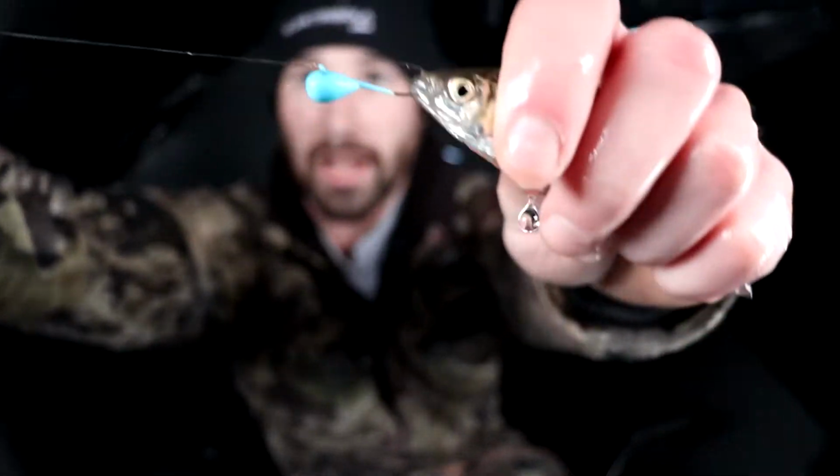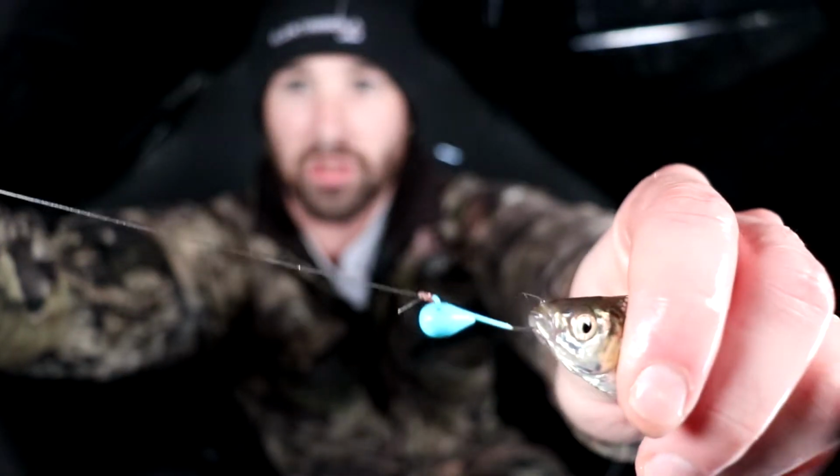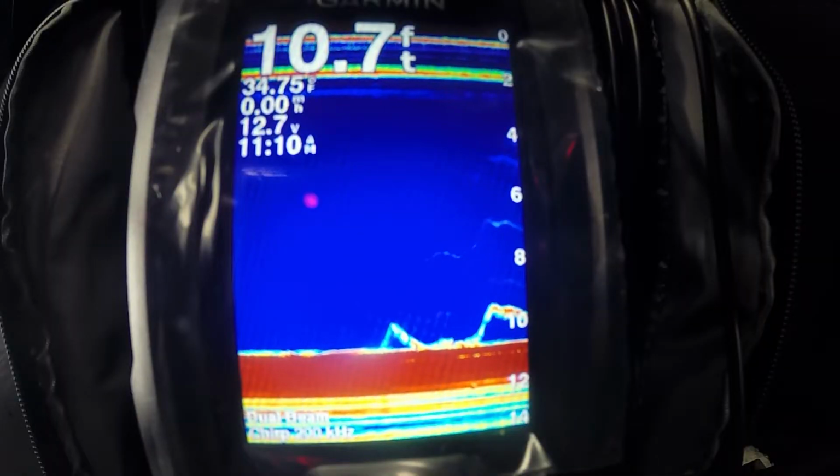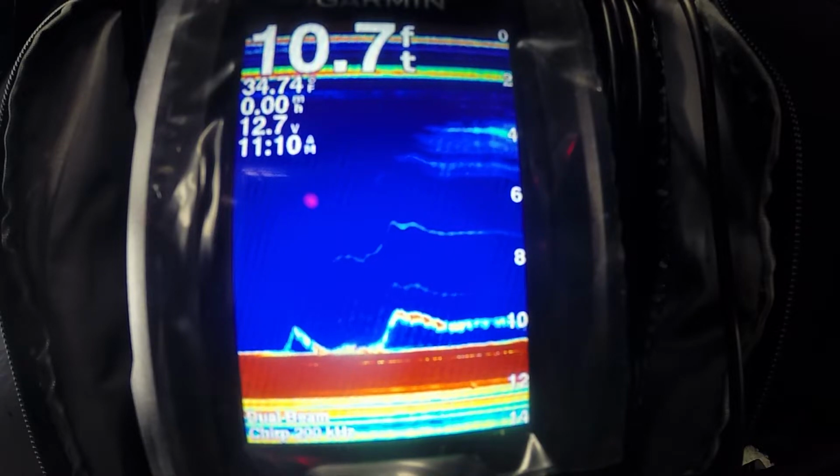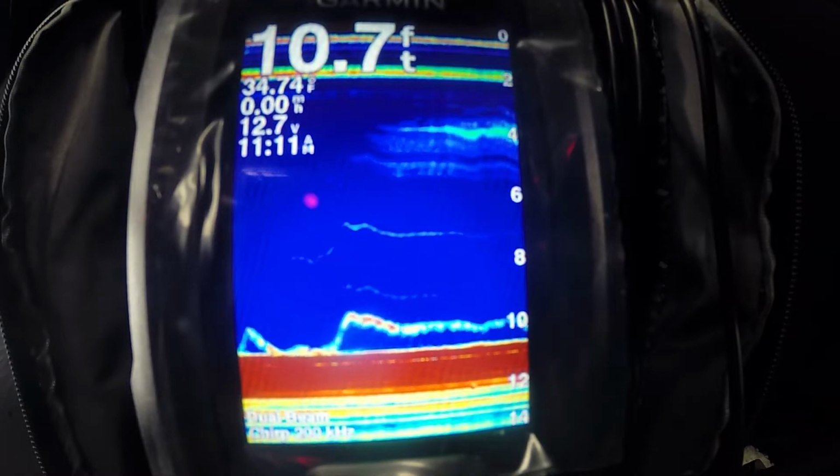And since that isn't working, I'm just going to be nose hooking the shiners with this little jig head. Just like that. And maybe they'll react to that. But since I'm using a live shiner, it is going to be pretty tough to keep it underneath my transducer, but I'm going to do the best I can here.